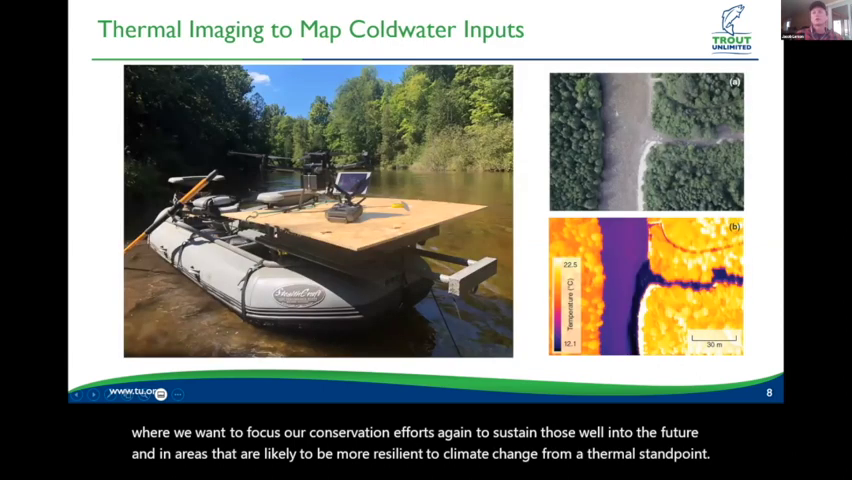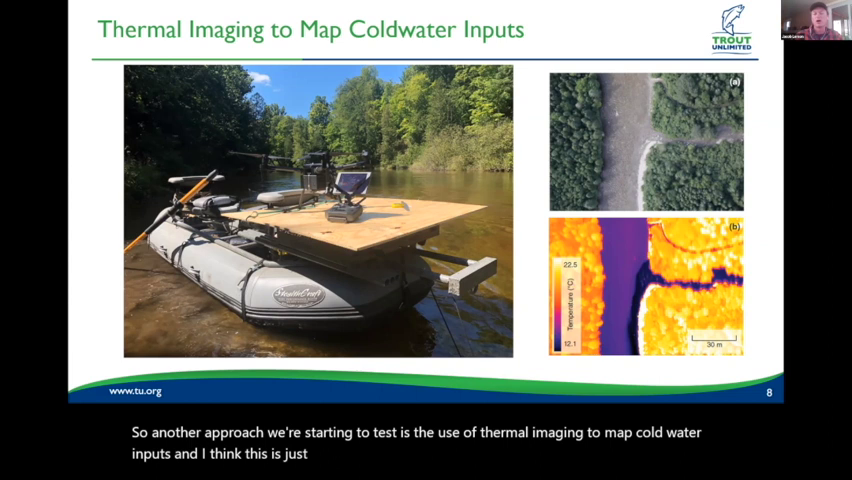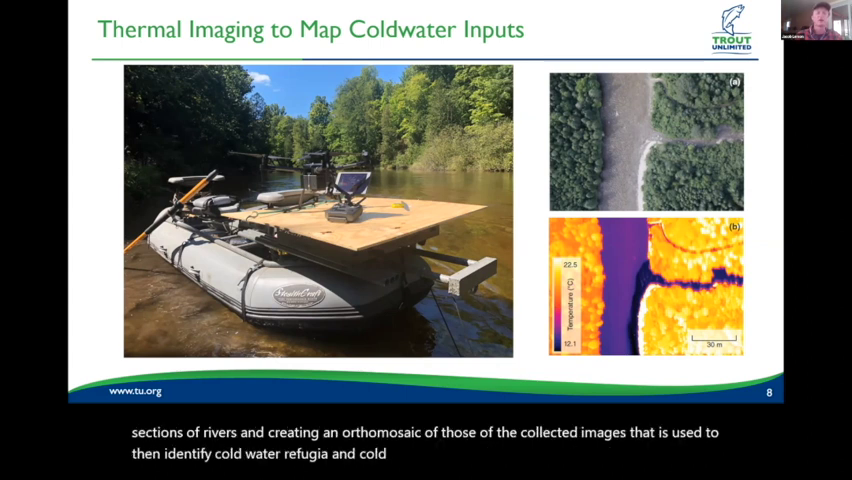So another approach we're starting to test is the use of thermal imaging to map cold water inputs, and I think of this as an even finer scale approach to get at somewhat similar information. At a basic level, what we're doing is using a drone-mounted thermal camera, flying sections of rivers, and creating an orthomosaic of the collected images that is then used to identify cold water refugia and cold water inputs, such as seeps and springs and small tributaries.